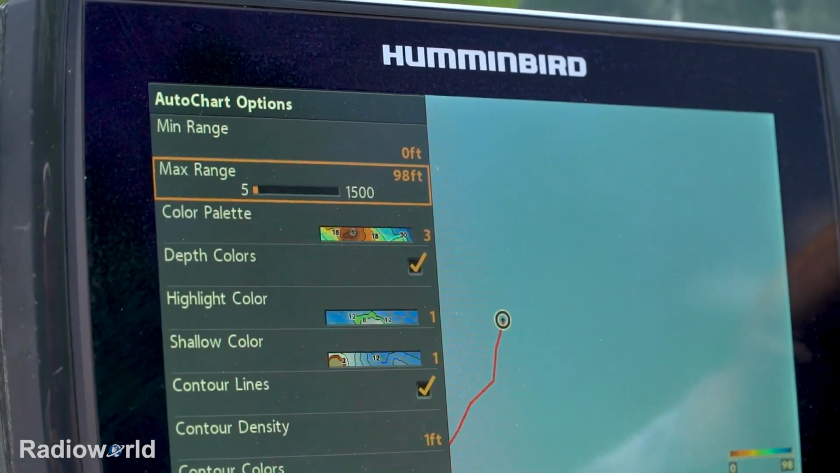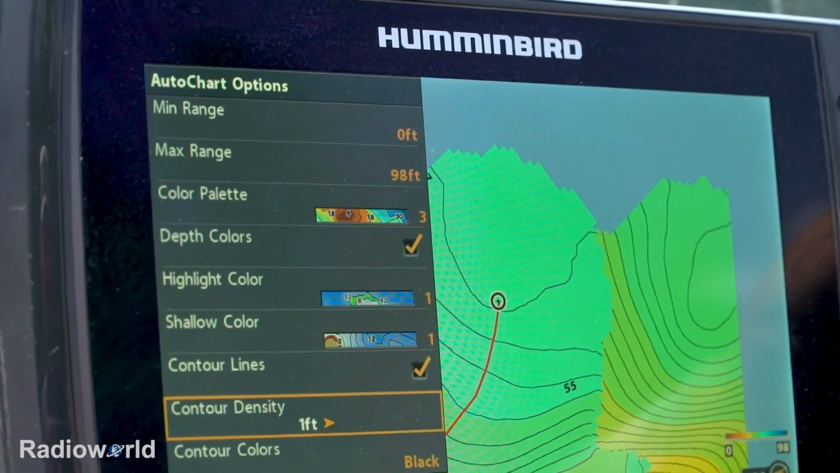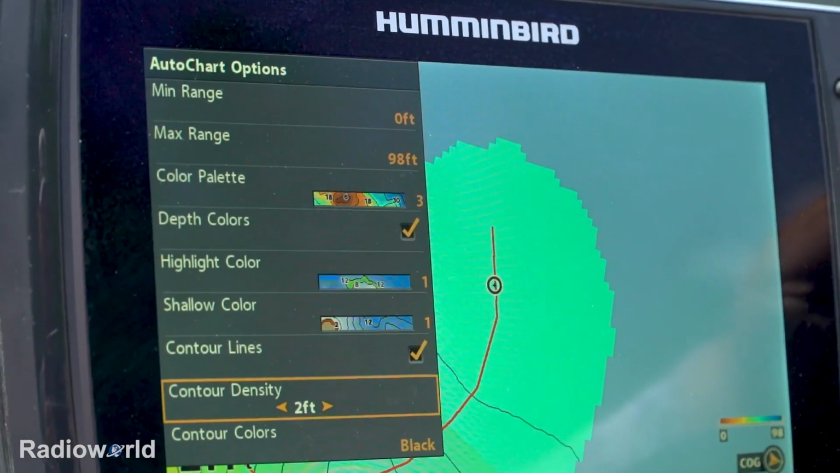Another big option is to set your depth contour lines to 1 foot increments. If you do that, it'll give you even more detail. But you can adjust it from 1 to 2 to 3 to 5, whatever you want for depth contours. But for me, I want the maximum amount of detail to see the smallest drop off. And I do that by setting my depth contour to the 1 foot increment.